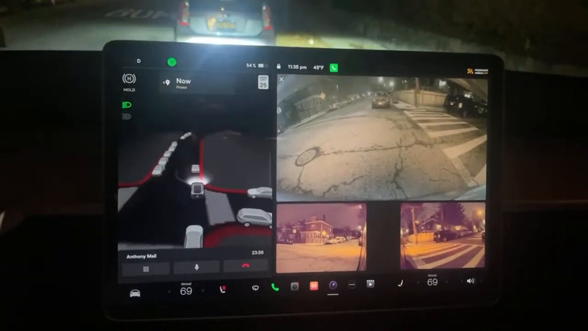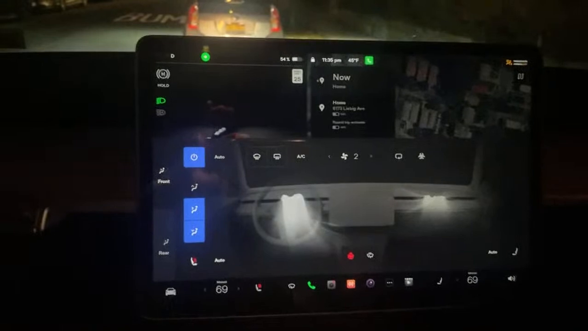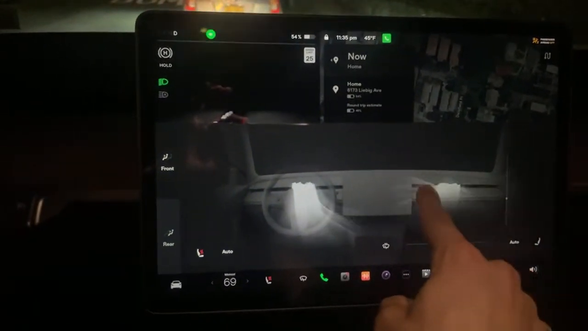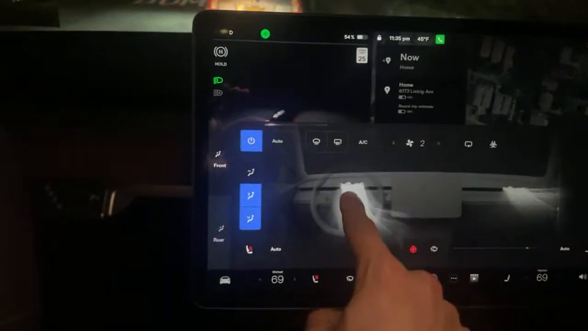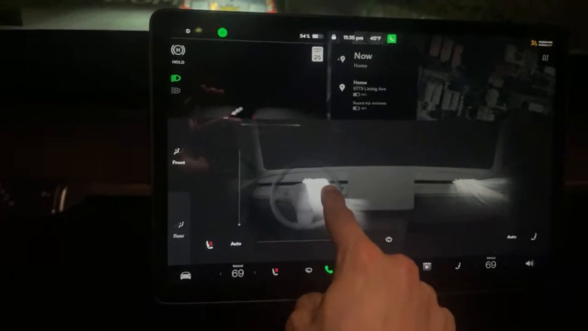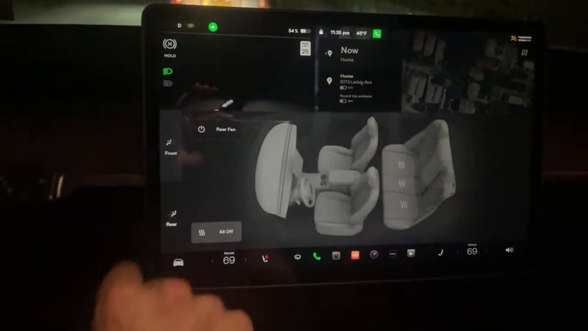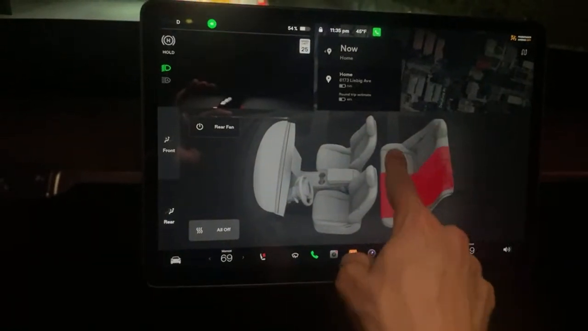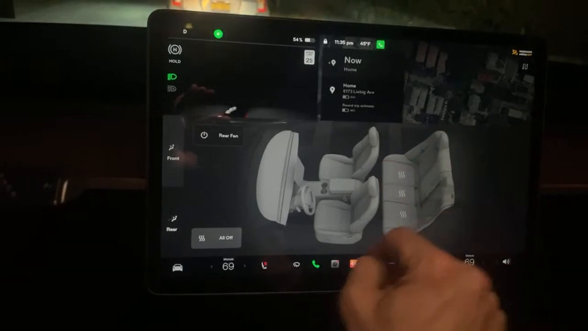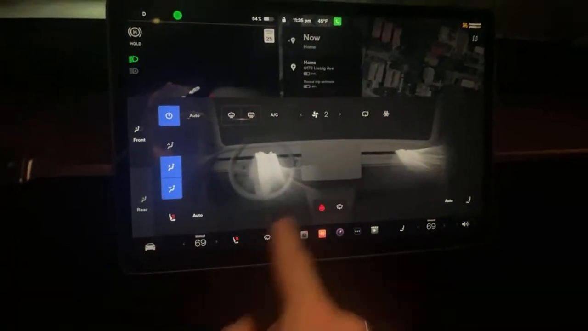Here goes a cool feature. Found out the other day, the air, you can move it with your finger on the display, where it aims and hits you. Tell me that's not fun. It's a lot of features. Here go the rear seats. You got heated seats, three temperatures. Here goes the front. I got the heated steering on. I'll turn that off.